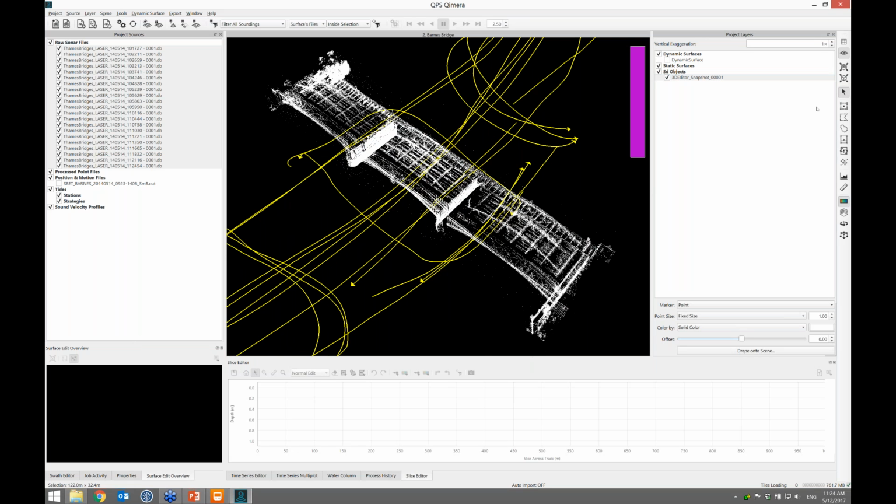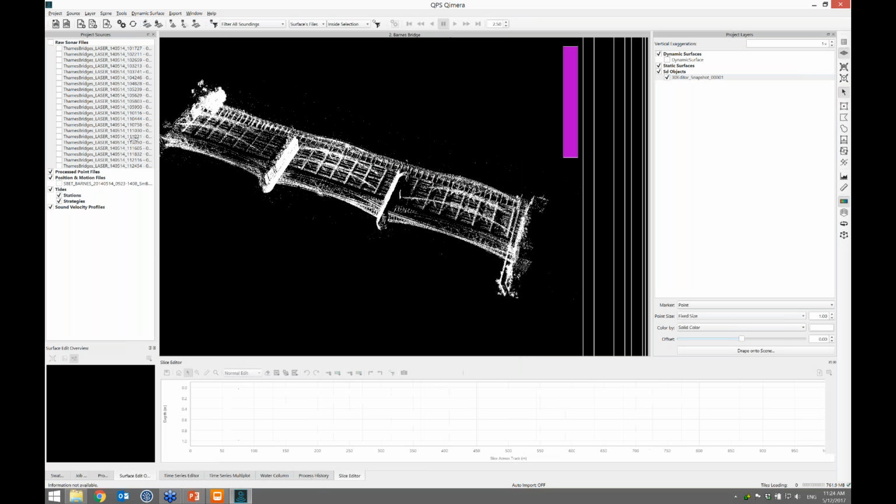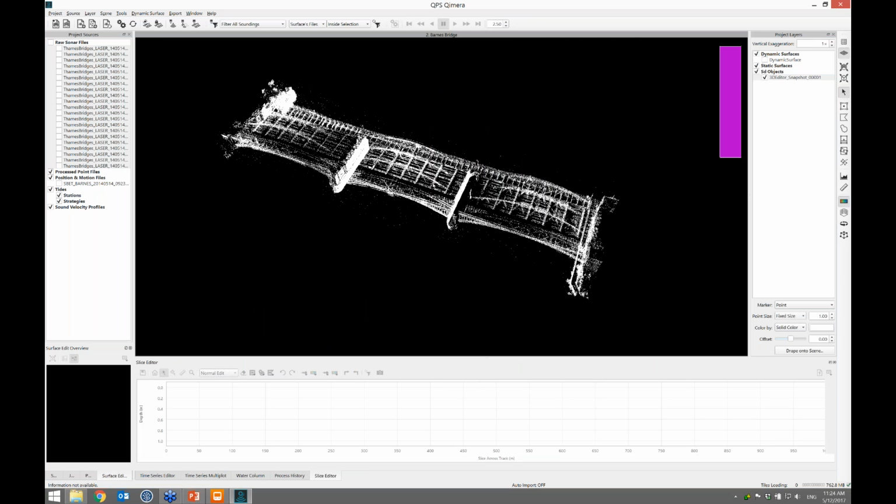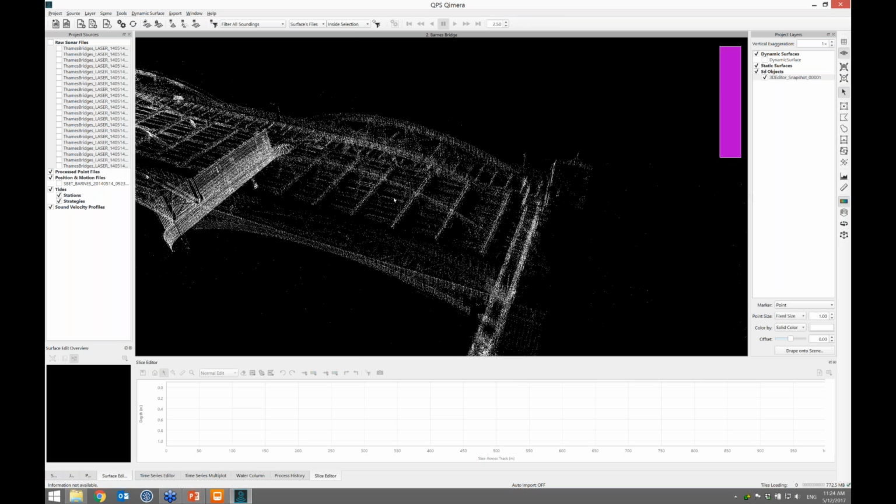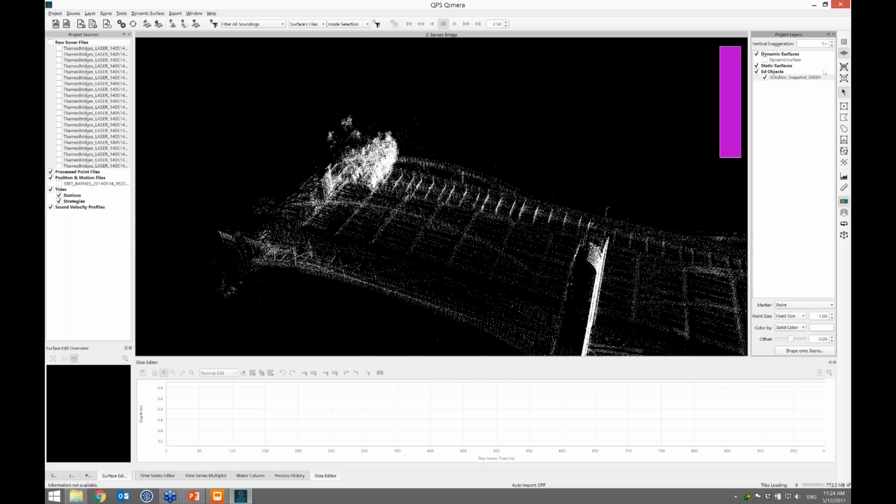Let's clean up my display a little bit. I don't need that selection, and I don't need to see my raw sonar files. Let's tighten this up so that I can see more of the bridge. So I have all the point files that I selected in the 3D editor saved as just point objects in the scene.